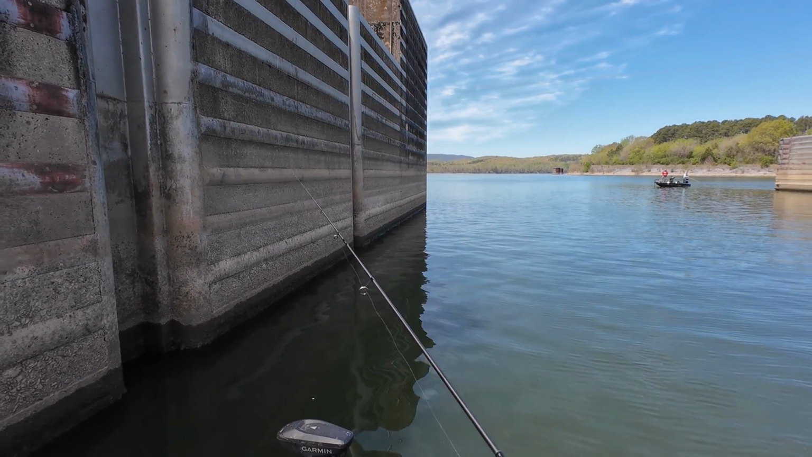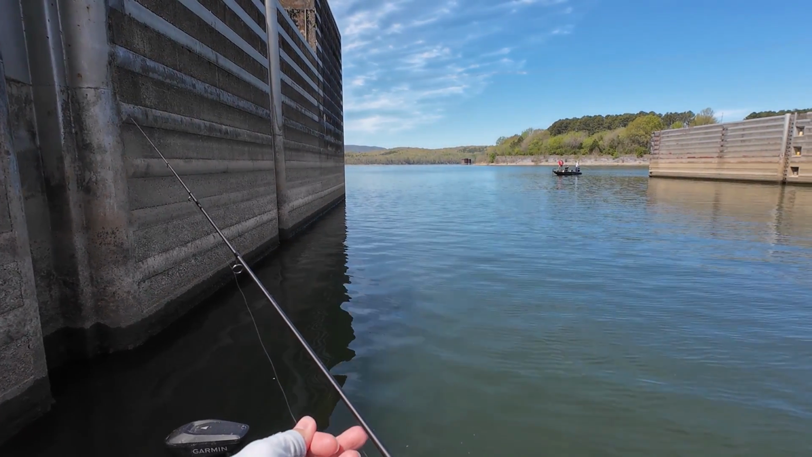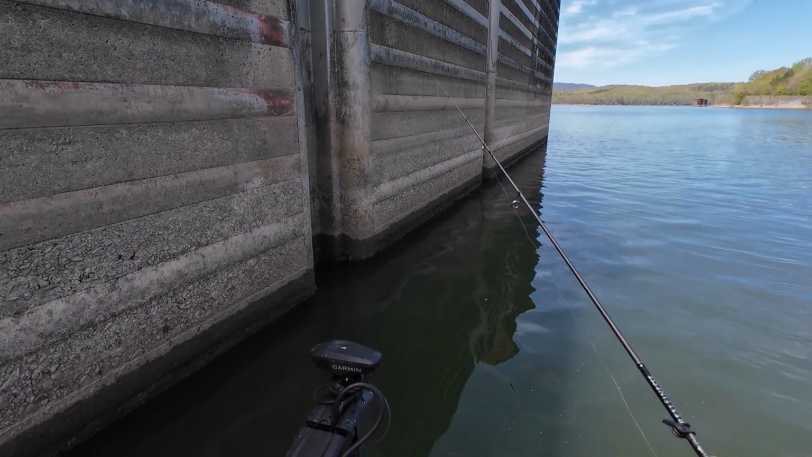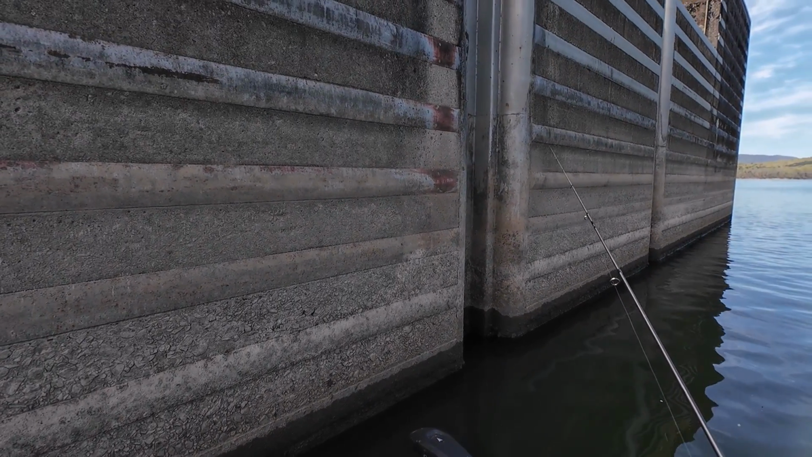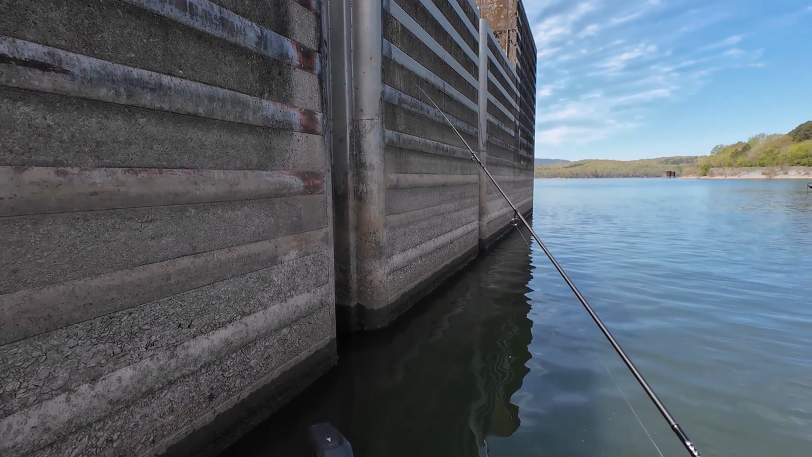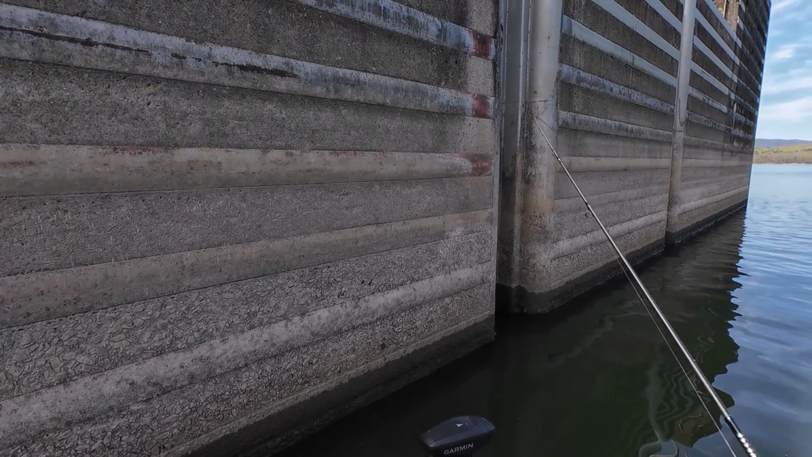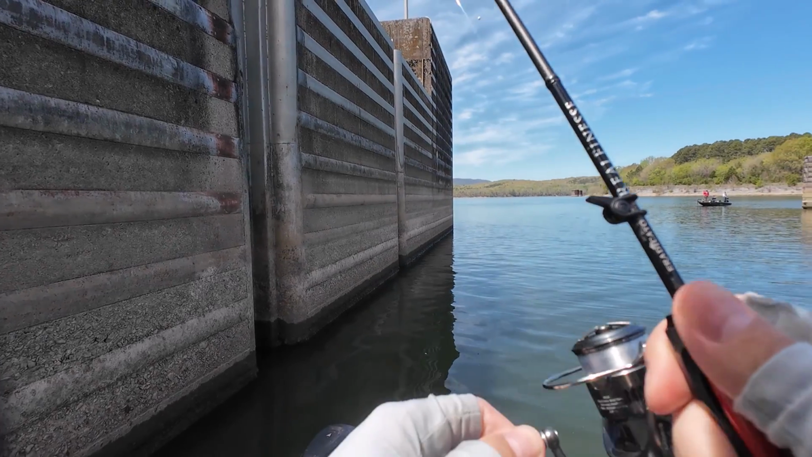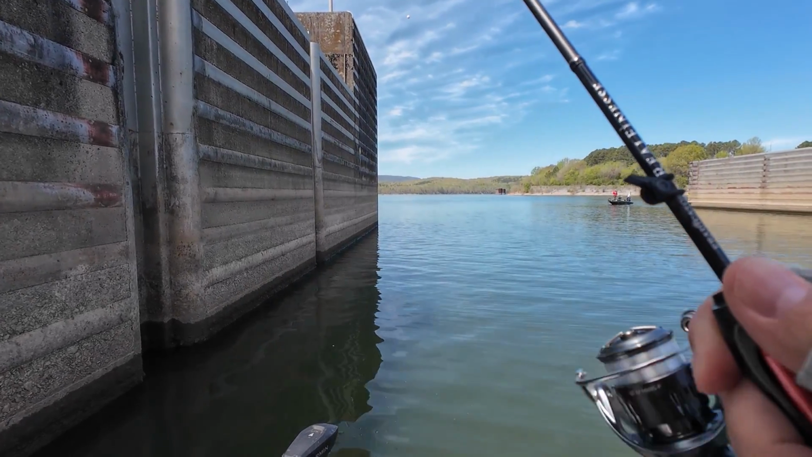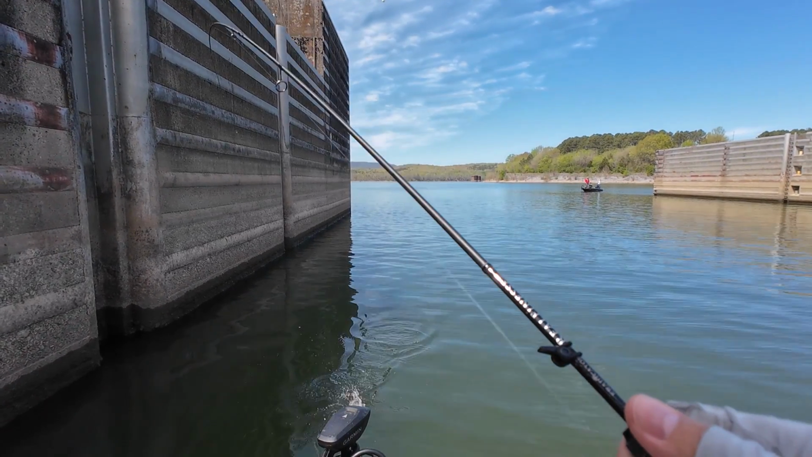I don't think it's the water temp itself that pushed them. It's not that 58 is a big problem for them and they have to go deep. The problem is the change. It was 61 a week ago and we had cold weather 3 days and temperature started dropping.